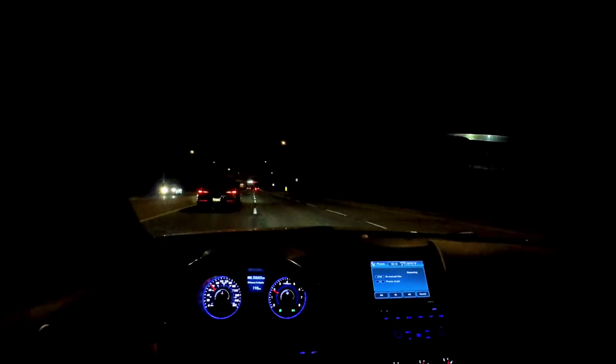But yeah, I need to get another shifter though. I feel like the stock shifter is really holding me back. I can feel the tug I'm giving it, right? So I'm thinking about getting a short shifter. Oh, we got a tunnel coming up. I'm gonna shut up. Hold on.